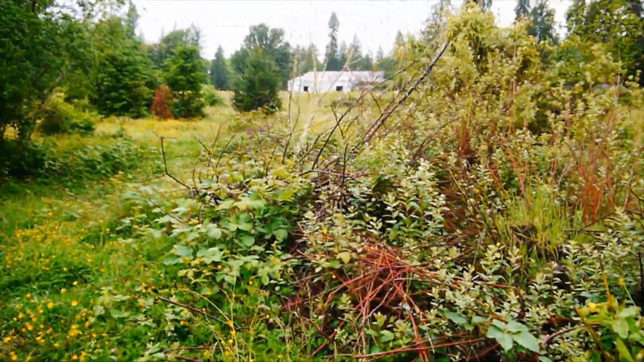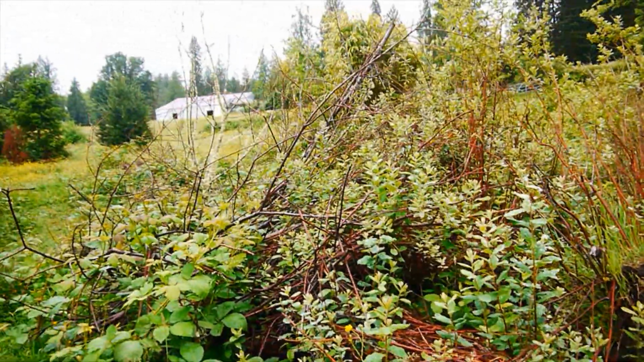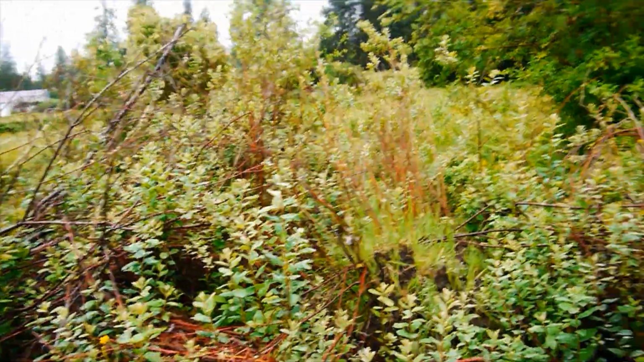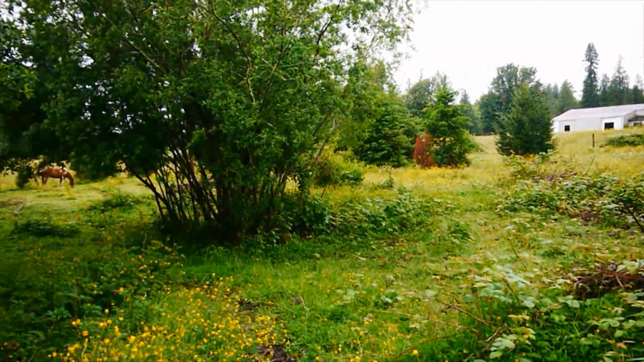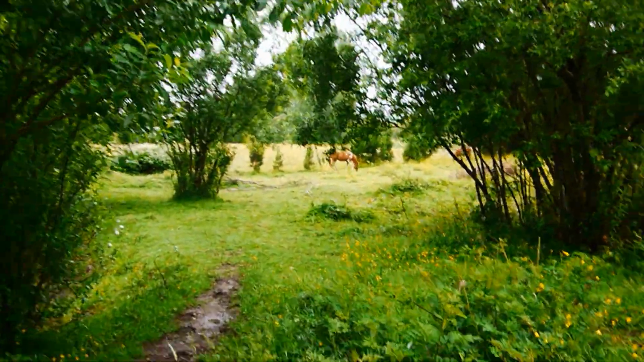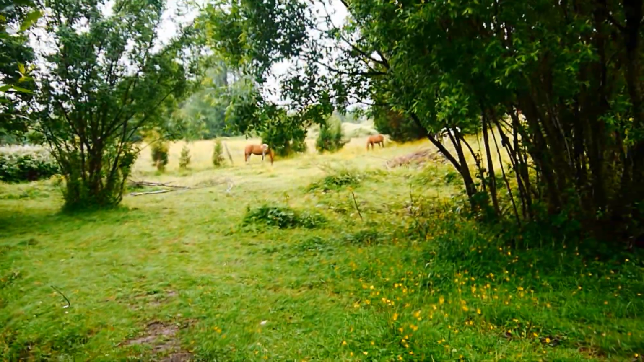And all these, I think they call that butterfly bush. Those things will take over if you let them. I mean, it had covered all of that back in there. In this here, you couldn't even get to these willows. There's Dolly. Oh, all three horses are back here now.